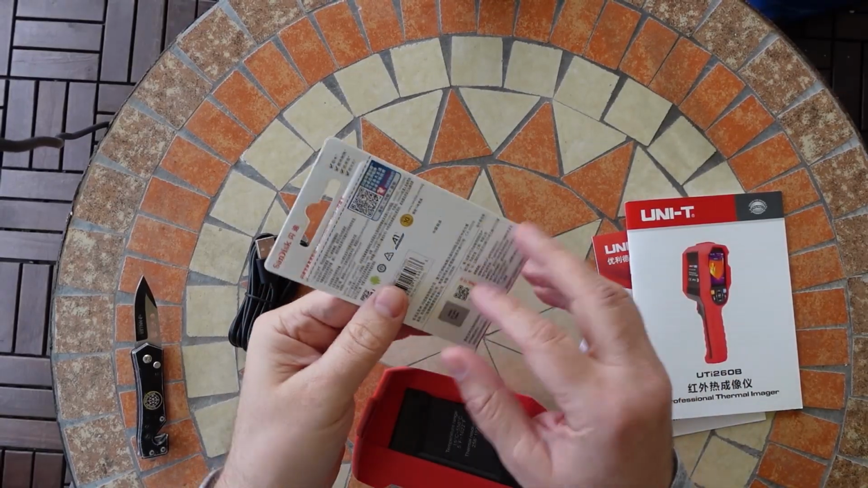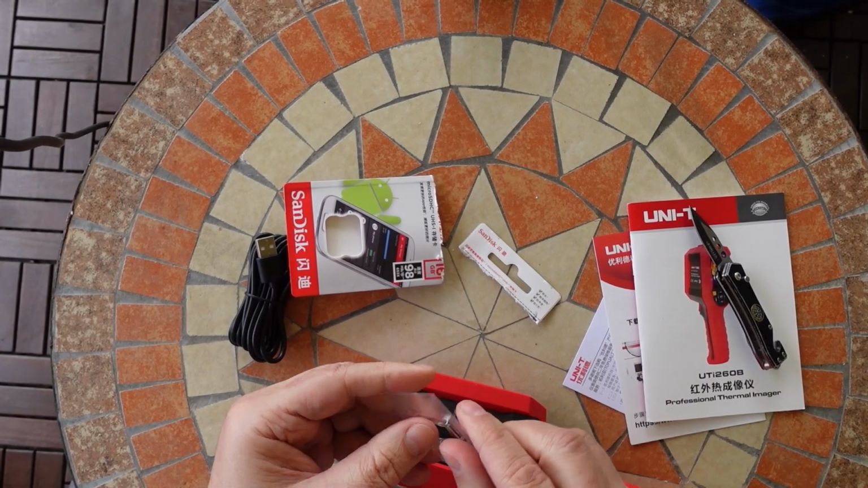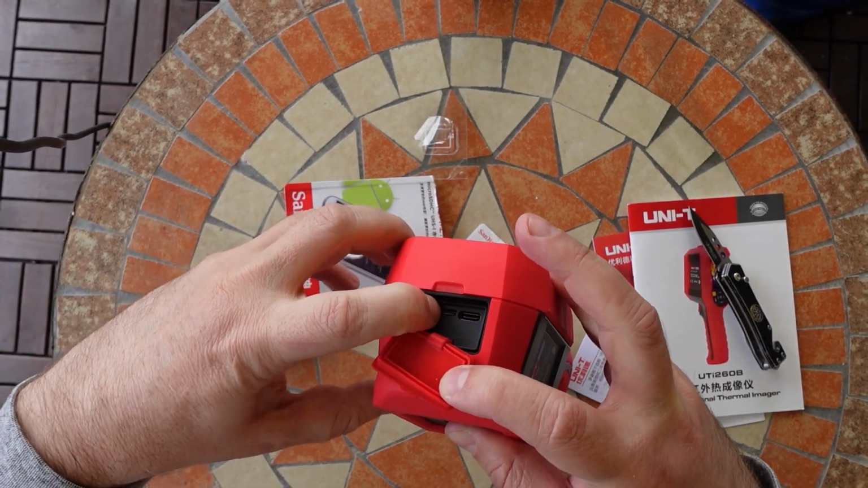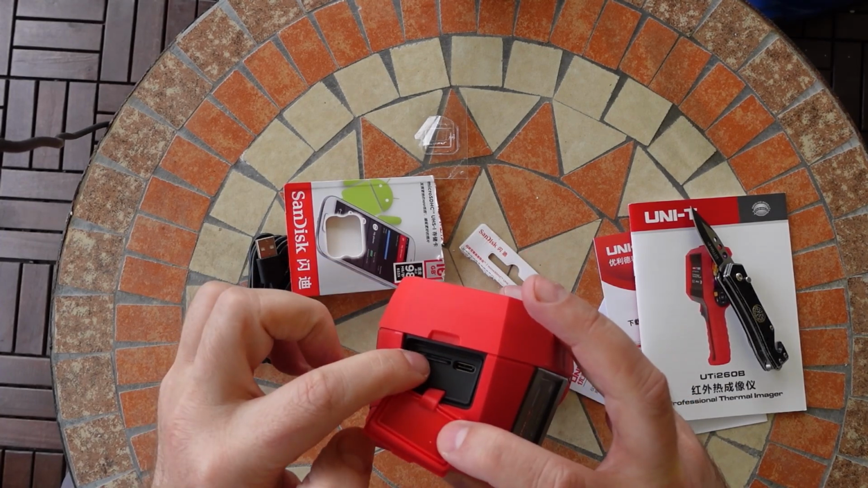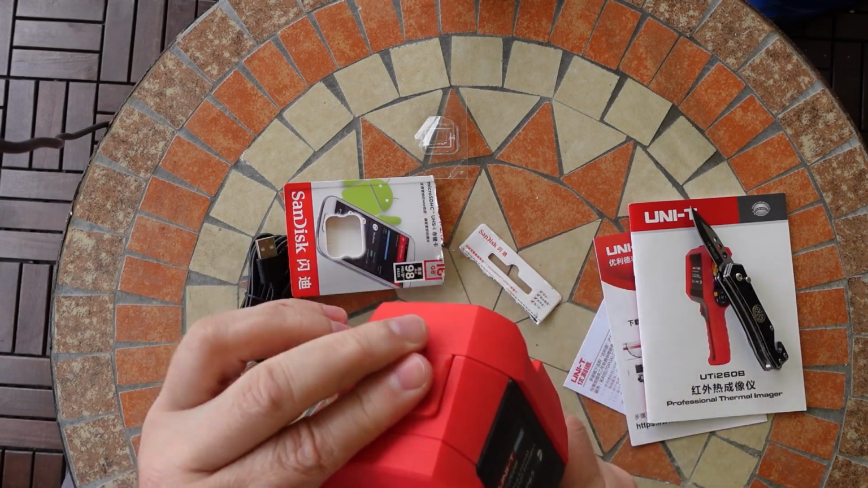Let's insert the SD card. This is the slot for the memory card, and this is the USB-C for charging and connection. Let's turn it on.